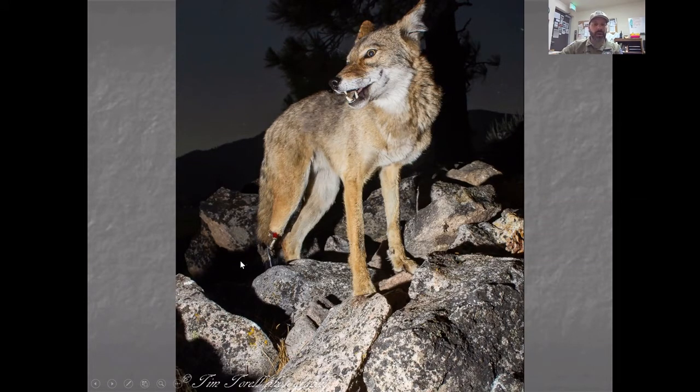Look at the rear right leg. Its foot is basically missing. There's a piece of bone here, and there's a wire that sticks down. We don't know exactly how that happened or where that happened, but it's possible that this coyote maybe had an encounter with a barbed wire fence or some sort of fencing, and so it ended up losing its foot.